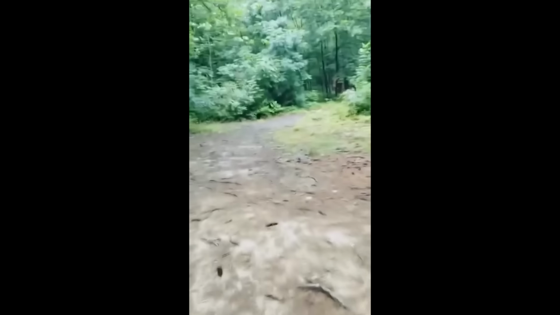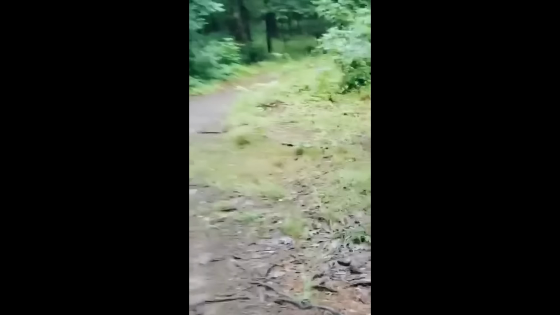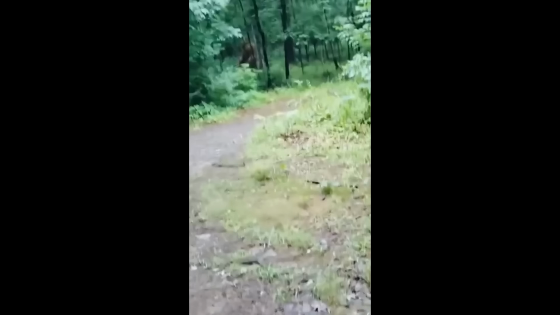It appeared to be walking like a human, so there is a big chance that it must be someone in a costume, because there is no reason for a beast to run away as it spots a human being, and for a human to not be scared when encountering such a deadly beast.